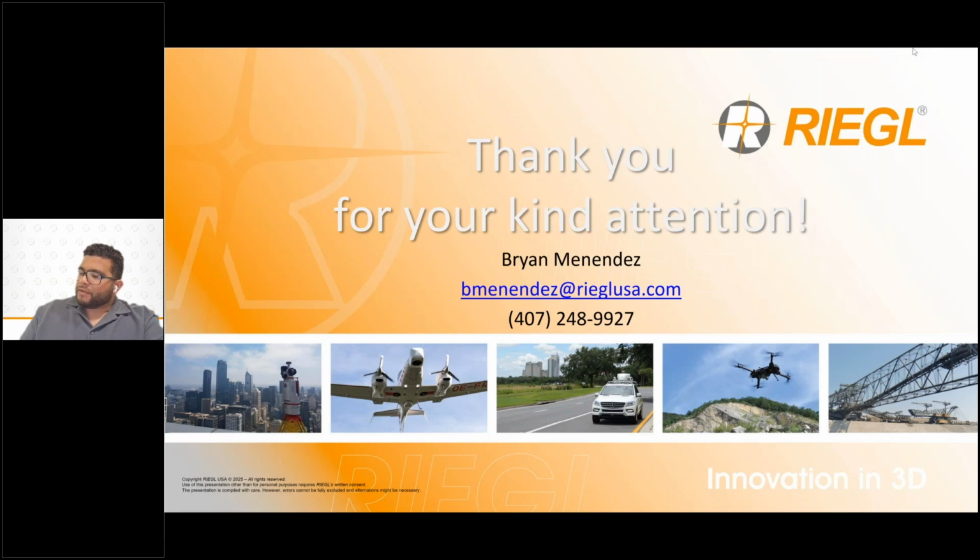One question was, does the VZ-600i need to be vehicle mounted in mobile mode? The VZ-600i does not have to be mounted to only a vehicle. We've had some examples of users creating a backpack and putting the scanner on a backpack. We've had some examples of people mounting it to a bicycle. It doesn't really care what mobile platform it's on.